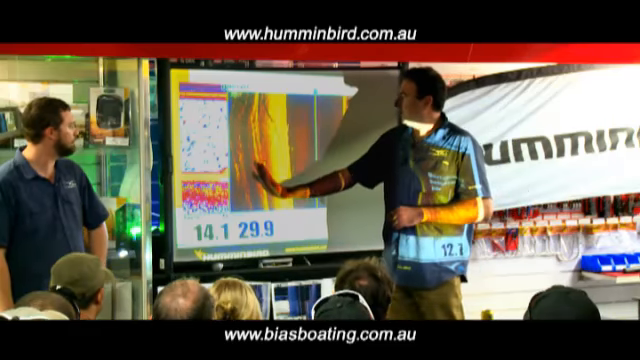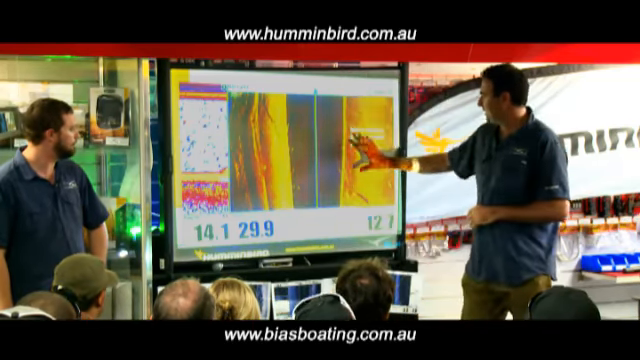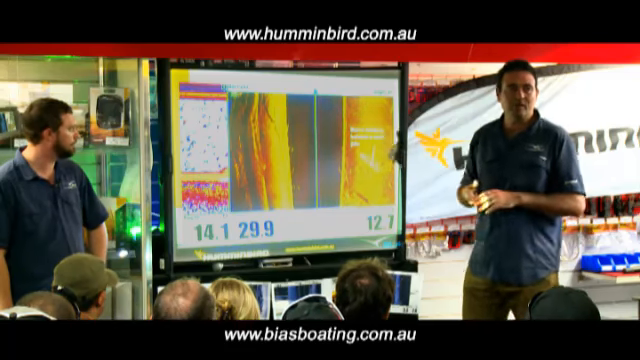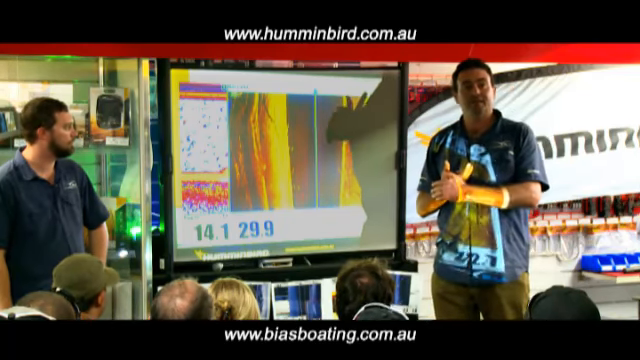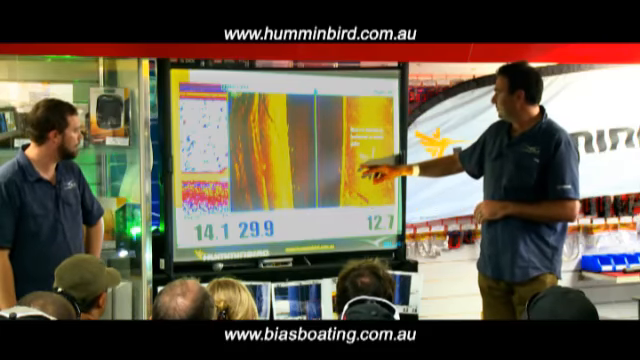But when you're trolling up the bank, with side imaging, what we can see is what may be out in the middle. And quite often we might see some big snags out in the middle that obviously aren't breaking the surface. We can also see other objects like this.